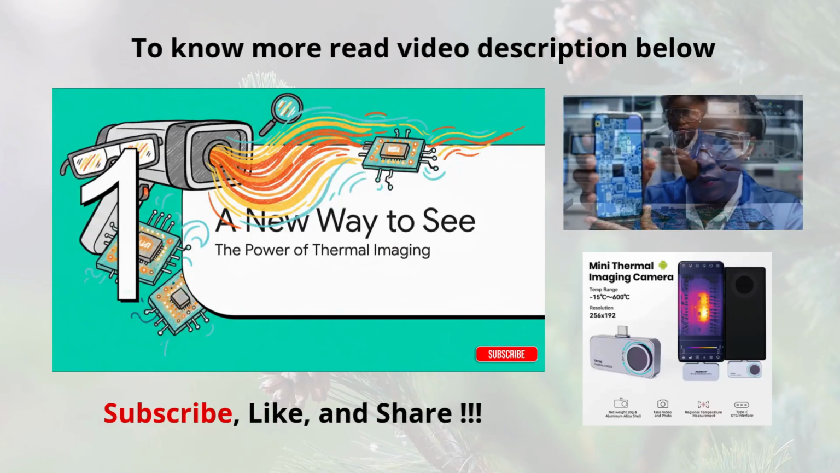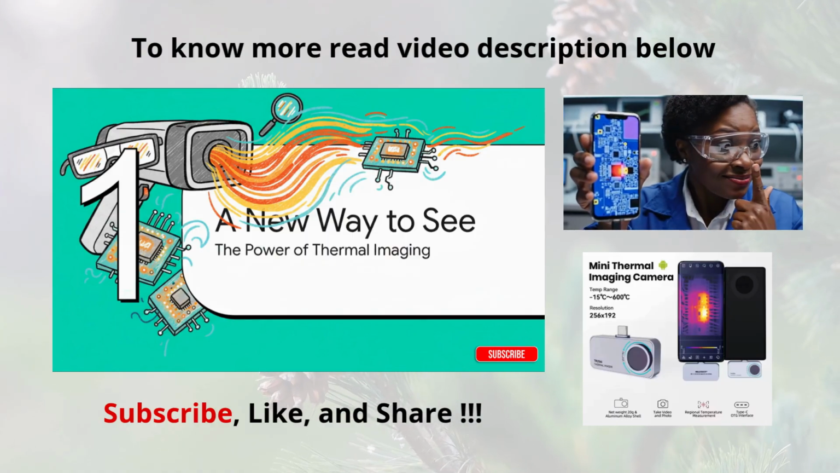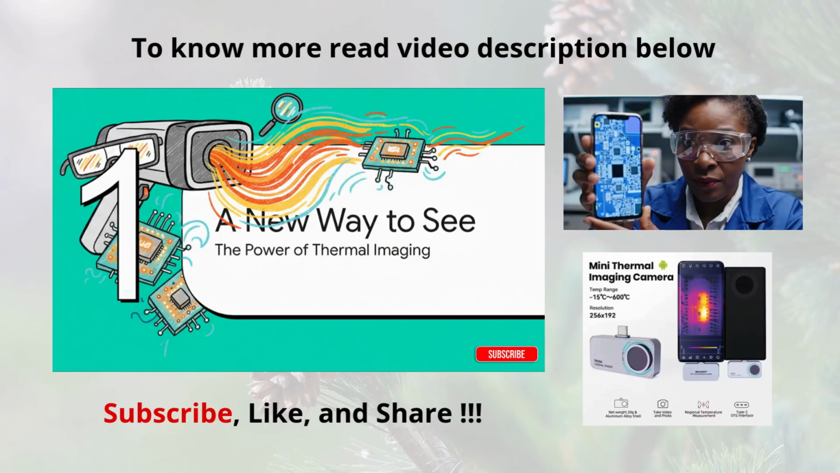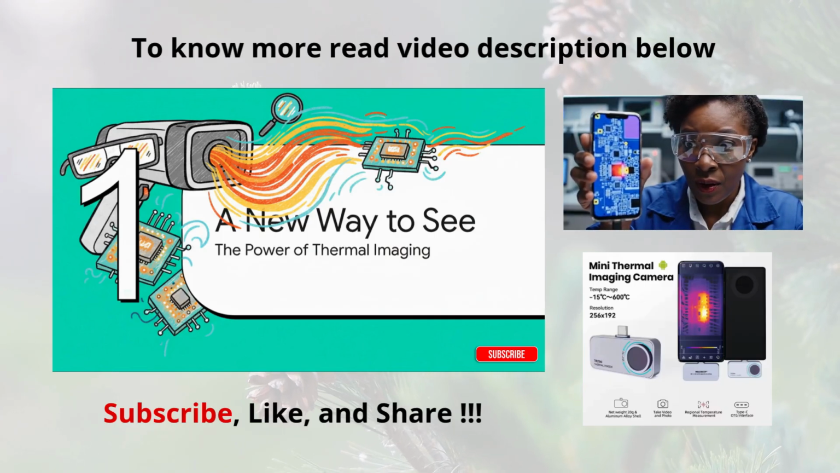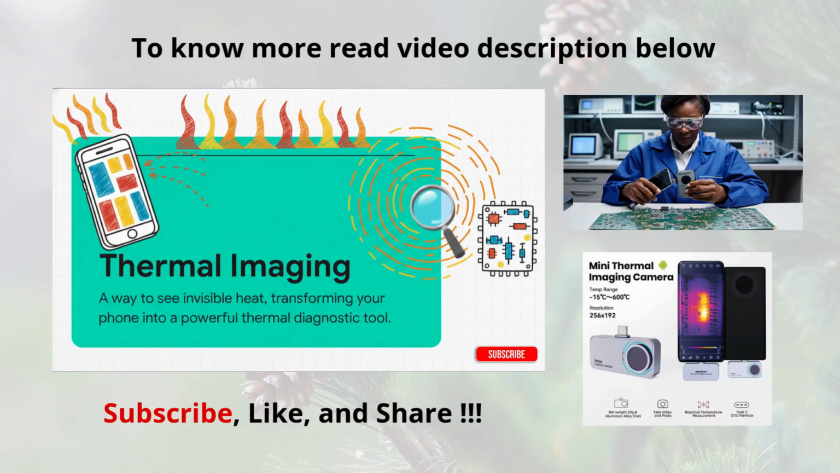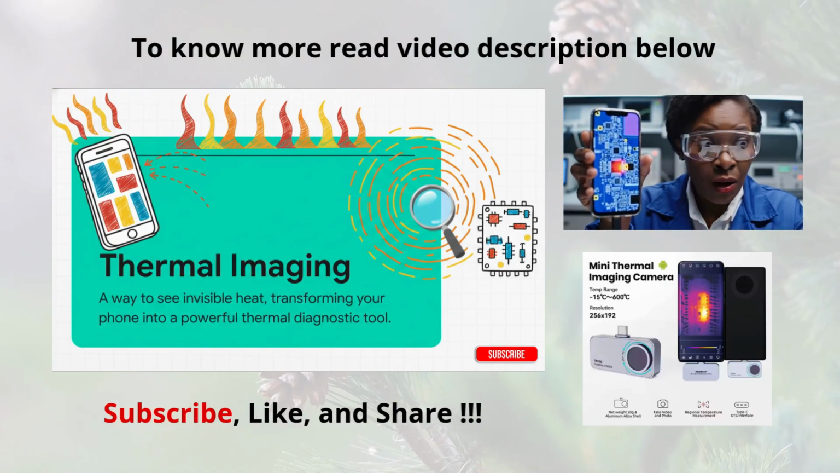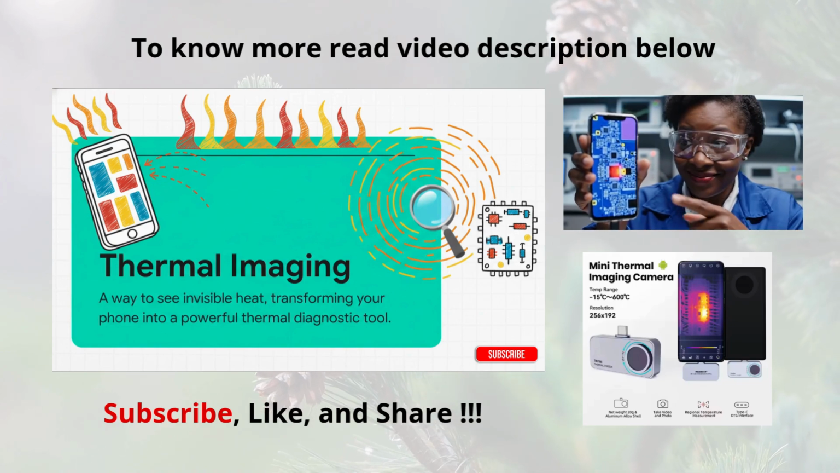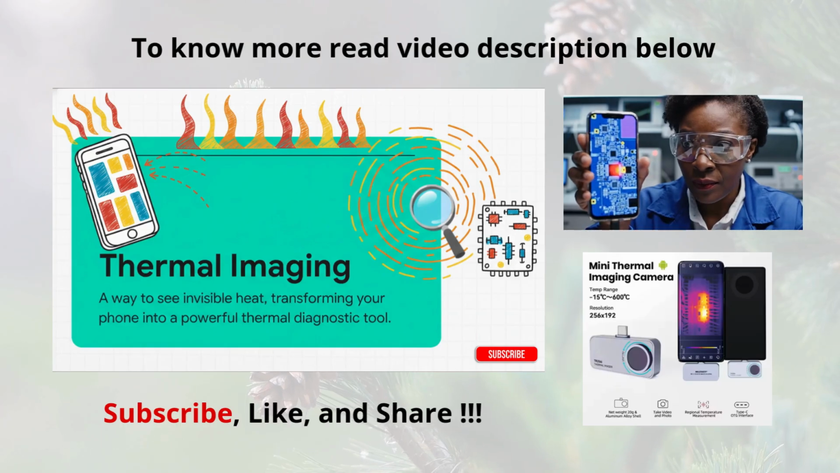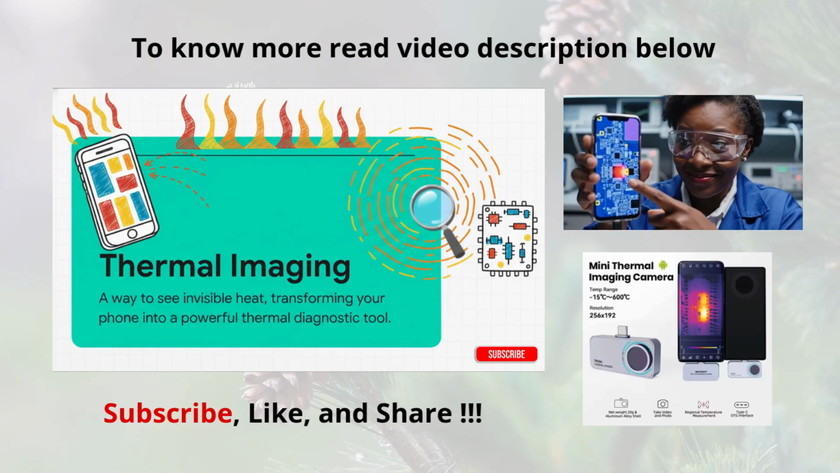Well, there is, and the solution is to stop guessing and start seeing. We're talking about the power of thermal imaging. It's a technology that basically gives you a superpower, the ability to see heat. The concept behind it is actually pretty simple. Everything, and I mean everything, gives off some amount of heat, which is really just infrared radiation. So a thermal imager just takes all that invisible energy and translates it into a picture we can see. It shows you all the hot and cold spots that tell you the real story of what's happening on that